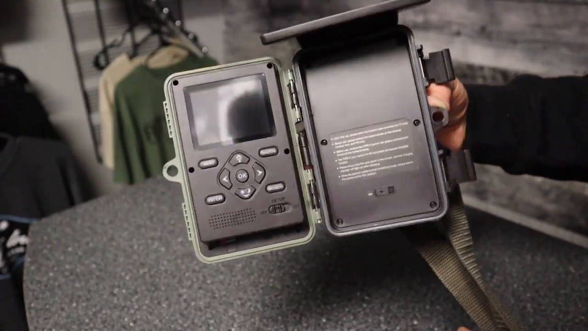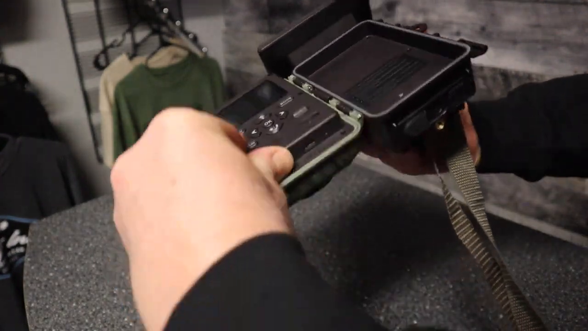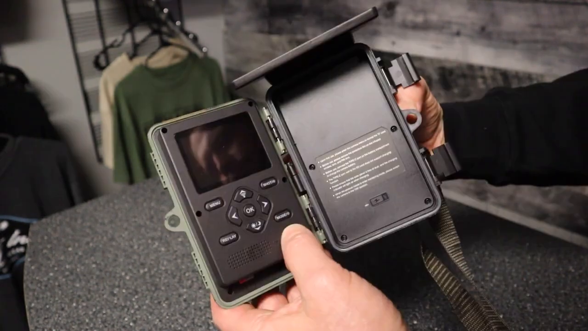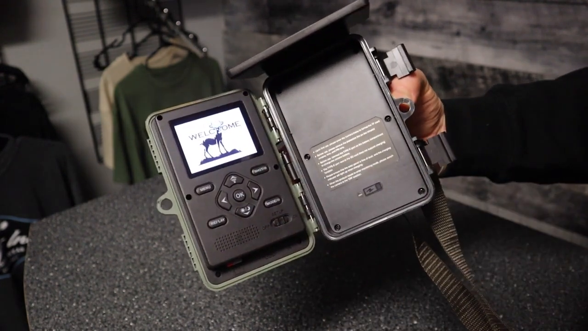So once inside, you can see there's your card slot for your card. It goes in and out real easy. There's another USB port for downloading photos and videos and stuff. All right, so there's your big LCD screen. We'll just turn it on here. There's your slide switch there, so it pops on like that.